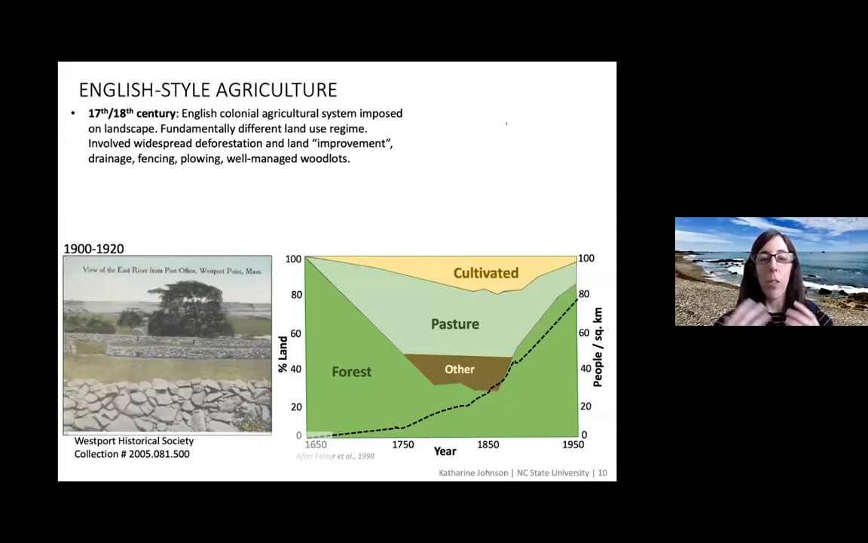It involved widespread deforestation, which hadn't really been quite so dramatic before. And also this concept of improvement, making the land better for specific types of planting and agriculture. A lot of plowing, a lot of drainage, and also well-managed woodlots were part of that.